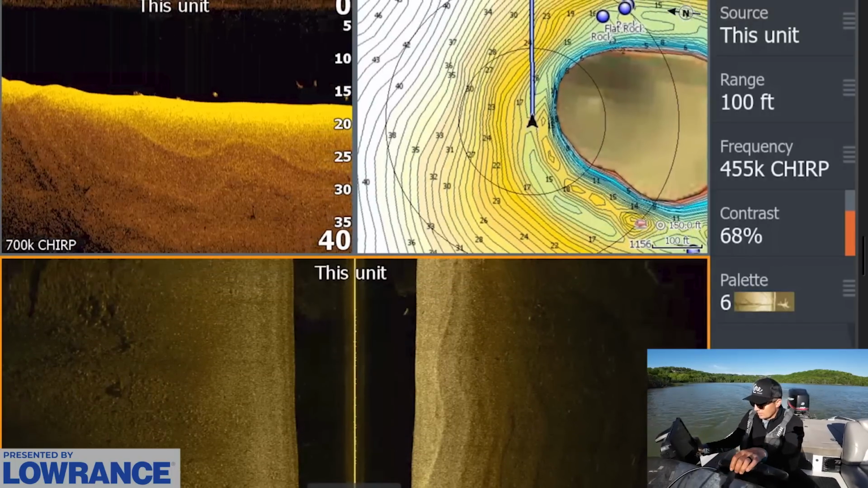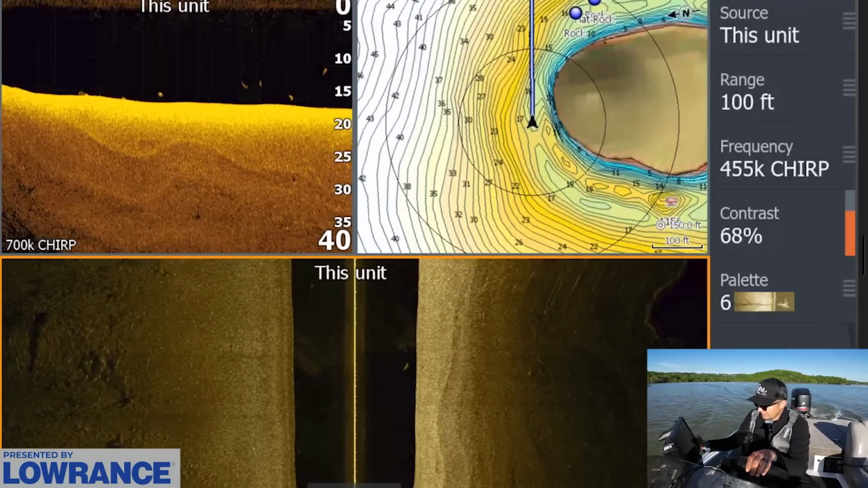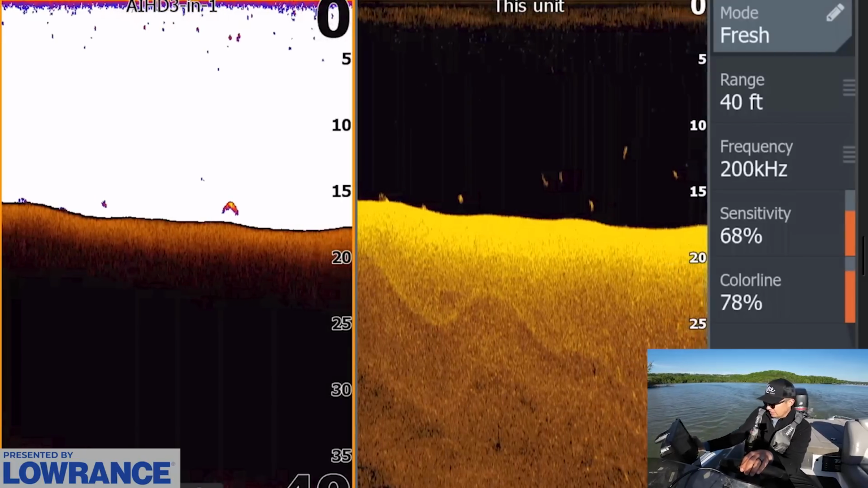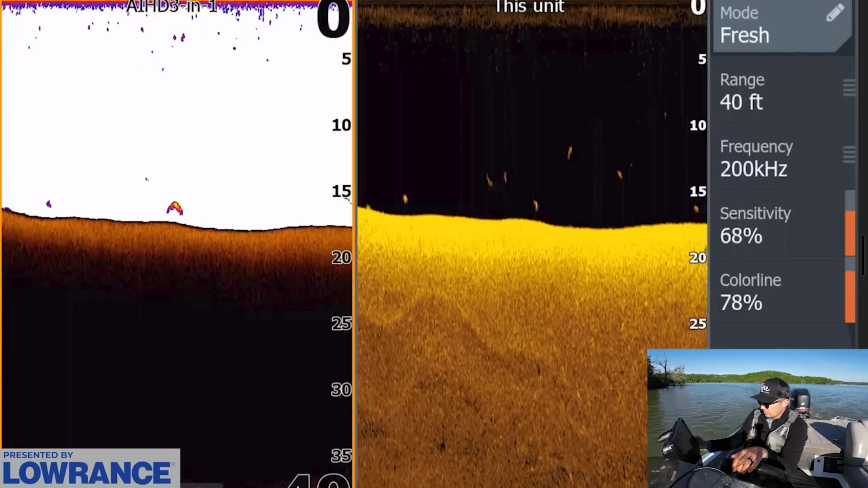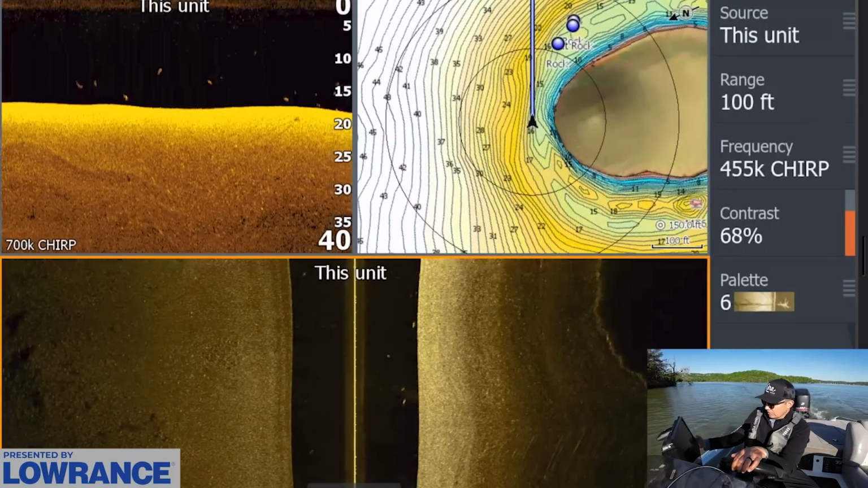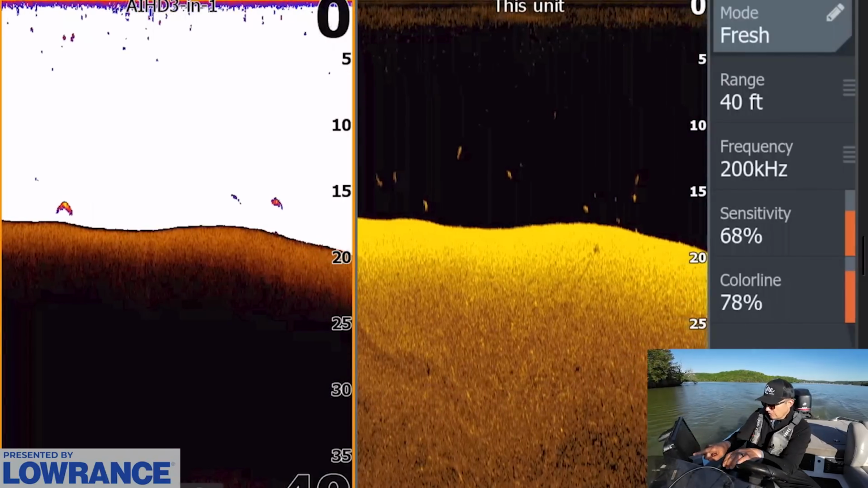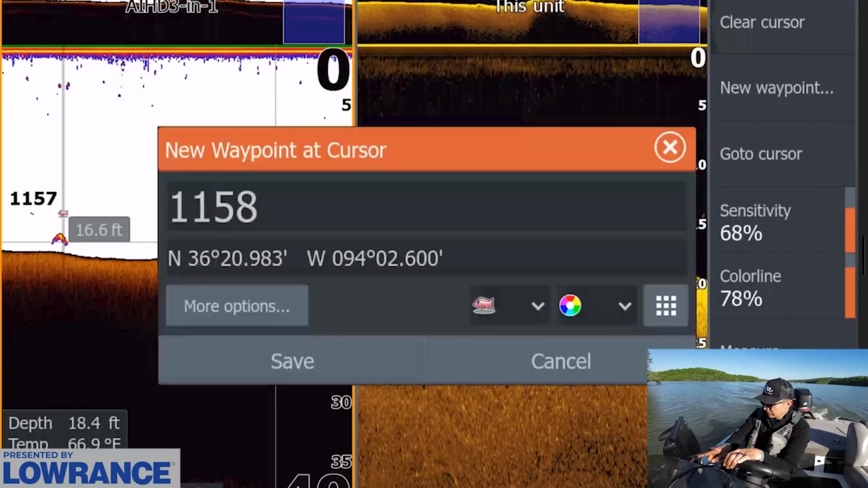But I want to see if there's anything around this point. There's some bigger chunk rock, if I remember correctly, around this point. A few random arches. There's a nice bass right there, setting up on the 2D. So there are some fish in this area. Definitely quite a few. You can actually see them kind of scattered out through here. Really interesting. Quite a few fish. Mark this with the fish icon. Mark that. There's another bass, looks like.